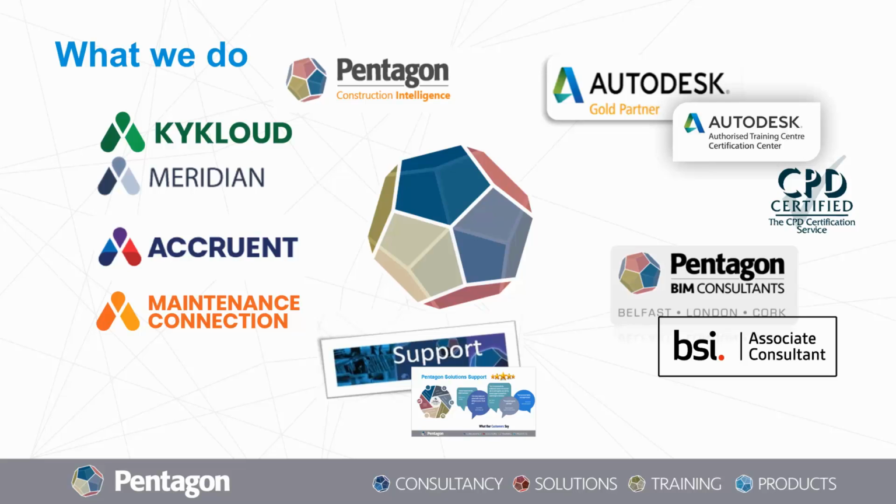The last solution I'd like to mention is Pentagon Construction Intelligence at the top. This is one of our latest technologies actually, and was created by ourselves through experience and just listening to our customer demands. It basically takes project data and measures quality, productivity and risk for our clients in the construction industry.